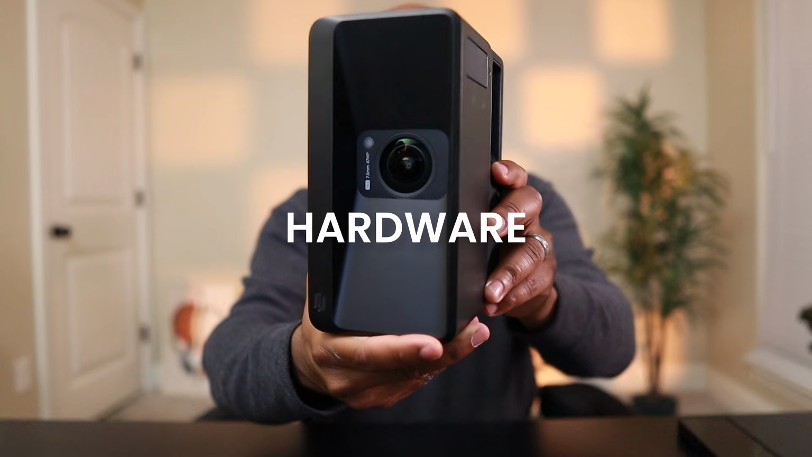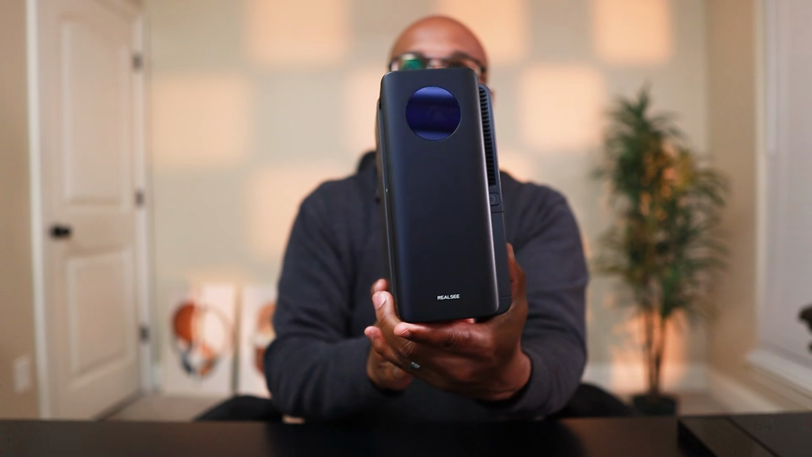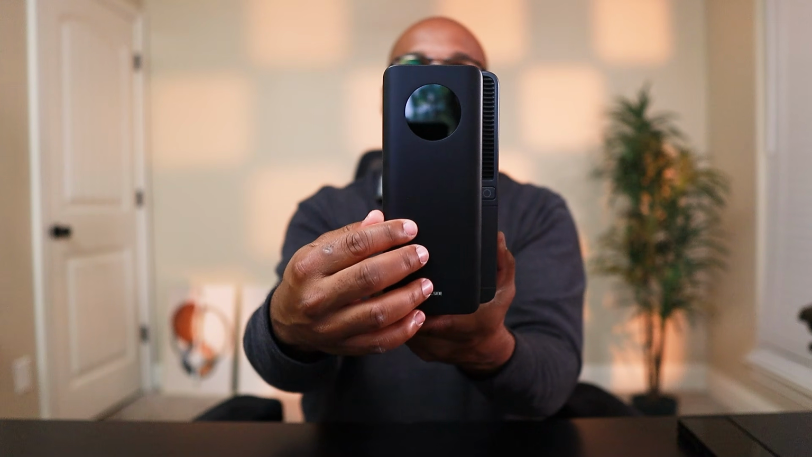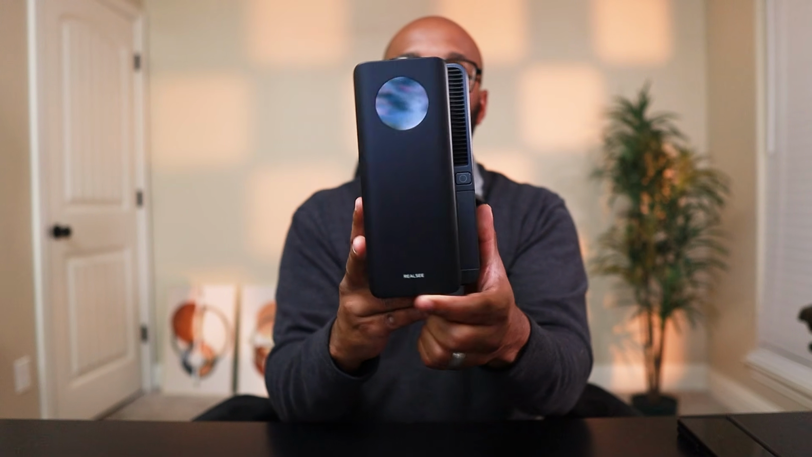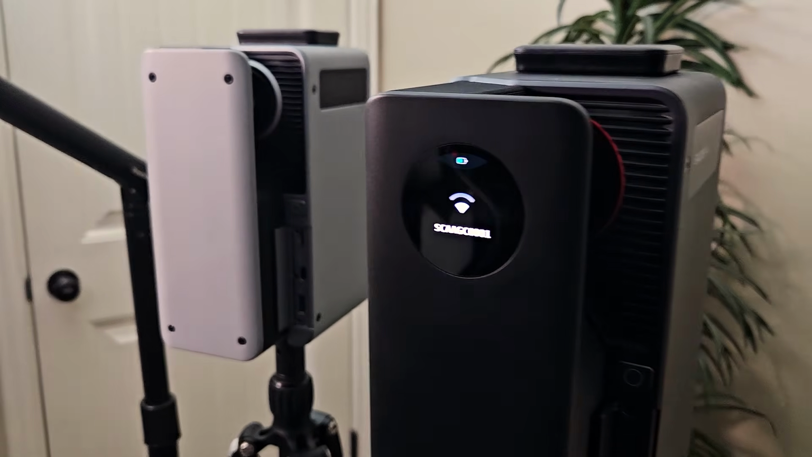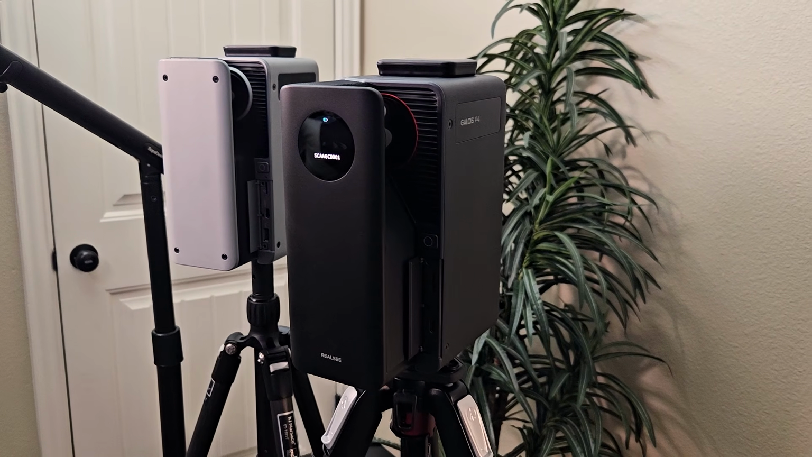In hand, the P4 feels very familiar to anyone who has used the M2, and that's the predecessor. It's an identical form factor, essentially the same weight at 2.6 kilograms, but there are a few physical upgrades worth noting. The most obvious is color. The P4 is all black versus the M2's cool gray.